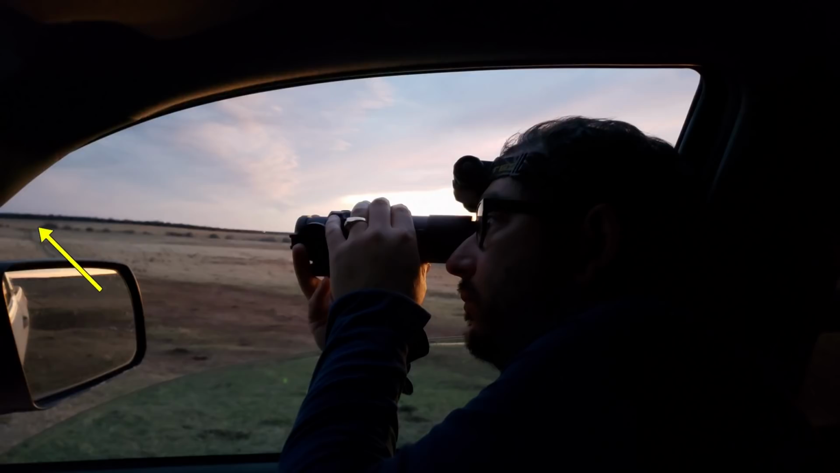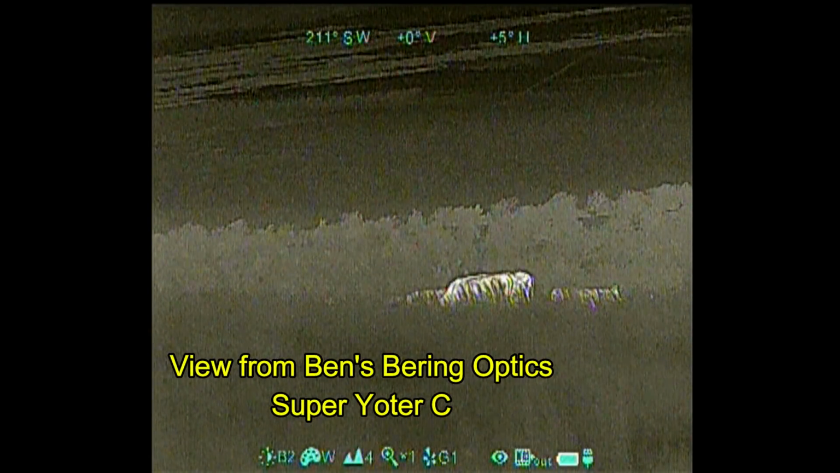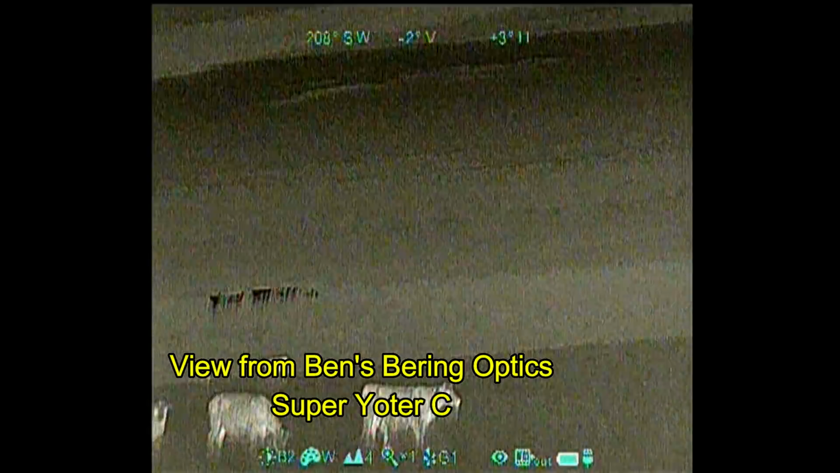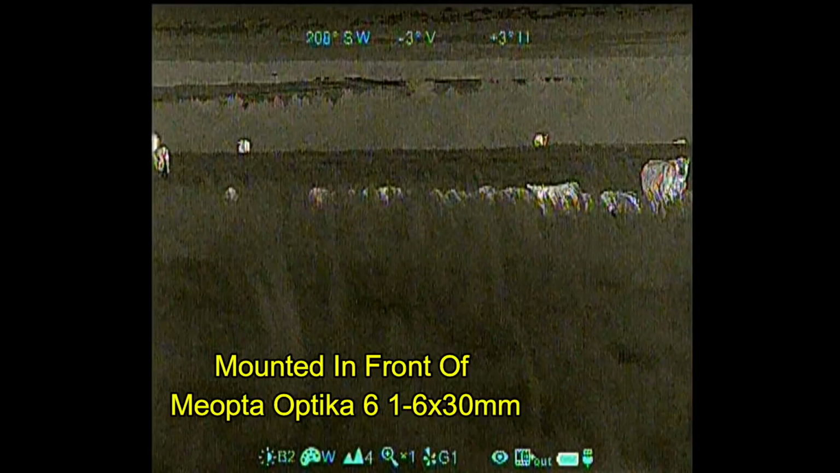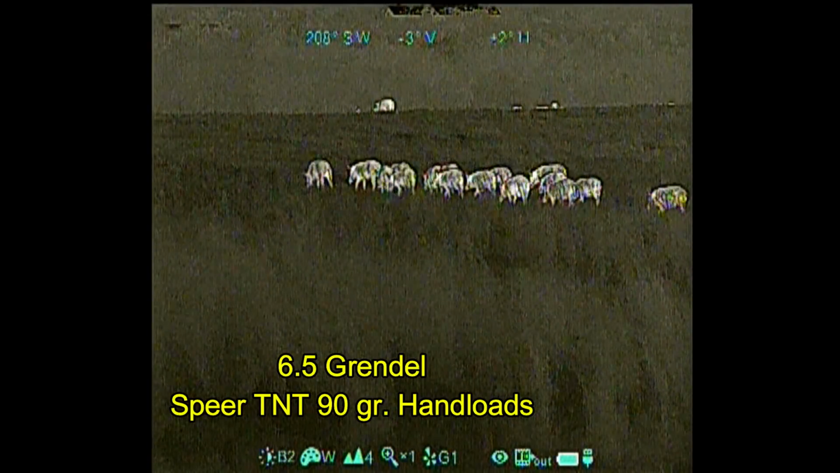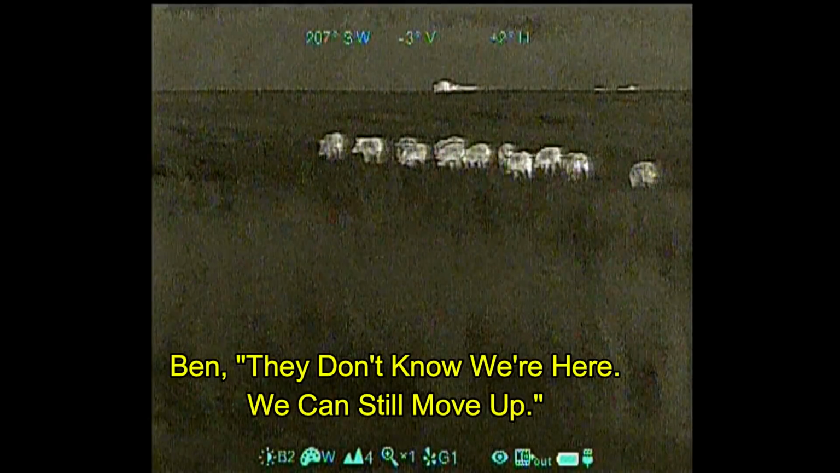During that time we saw hogs out here, and we pursued them over the hilltop here, way off in the distance. Here we are coming over that hilltop. At this point, Ben is getting video through his Bering Optics Super Yoter C clip-on thermal sight that is mounted in front of him, Yopta Optica 6, that uses the crosshairs for sighting. This is all mounted on top of a 6.5 Grendel where he's shooting Spear TNT bullets that he's hand-loaded.